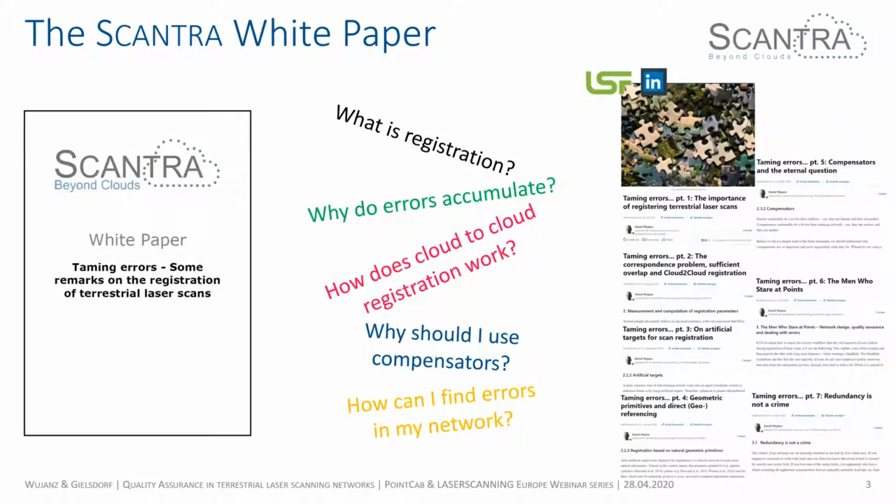Some of the examples that you will see during this webinar are part of the Taming Area series that you will find in the laser scanning forum, and I also post them frequently on LinkedIn. So if you want a detailed read, you will find the first 7 parts on LinkedIn.